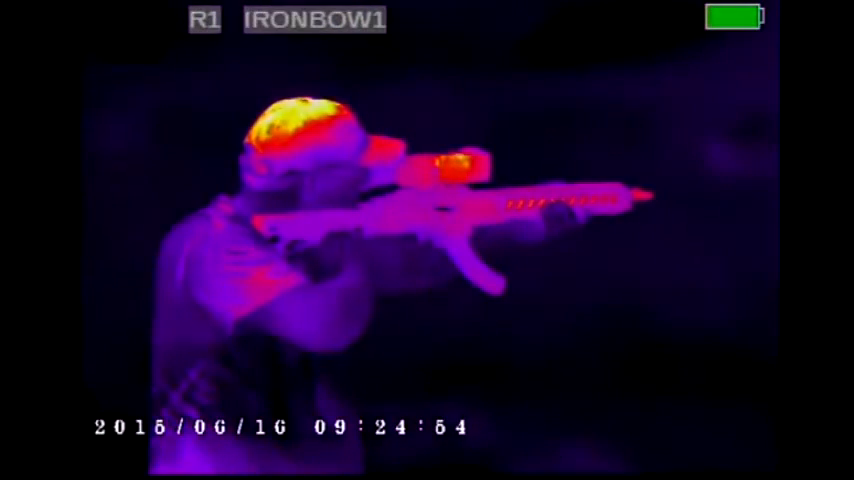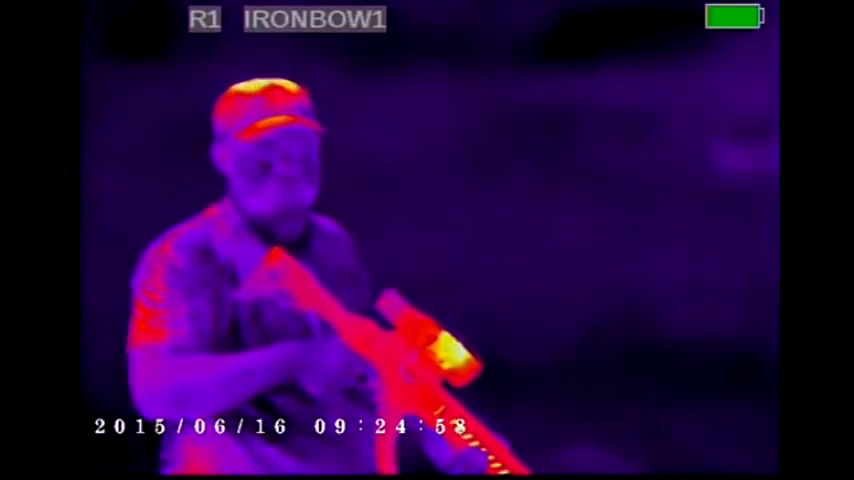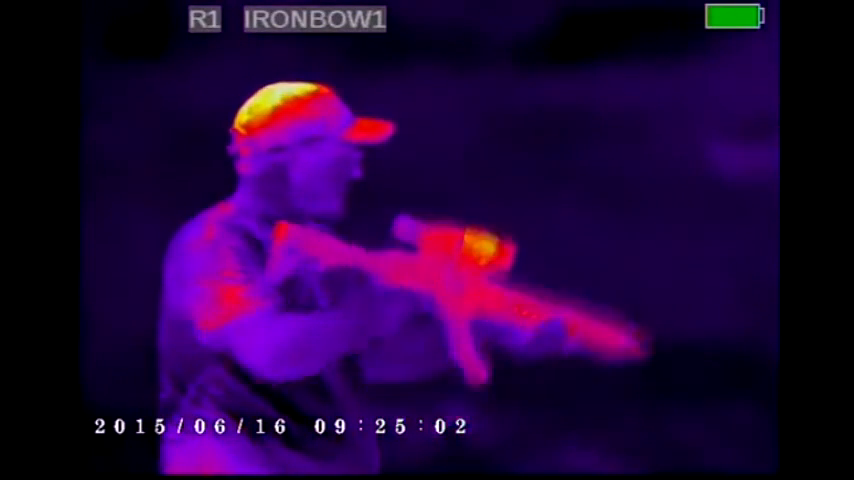And then Globo right here. Iron bow. See, hopefully you guys can tell how dang hot it is out here too. I'm sweating my butt off here. It's about 100 degrees. Yeah, it's 100 degrees.